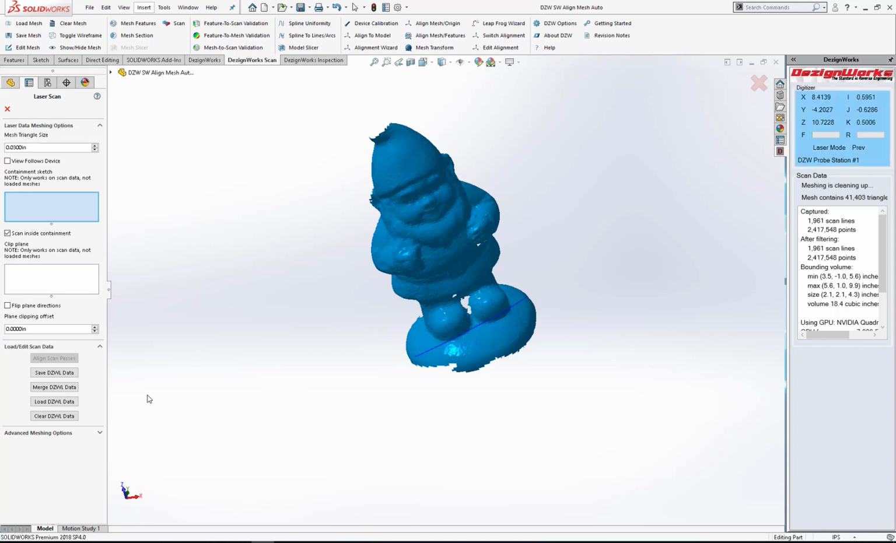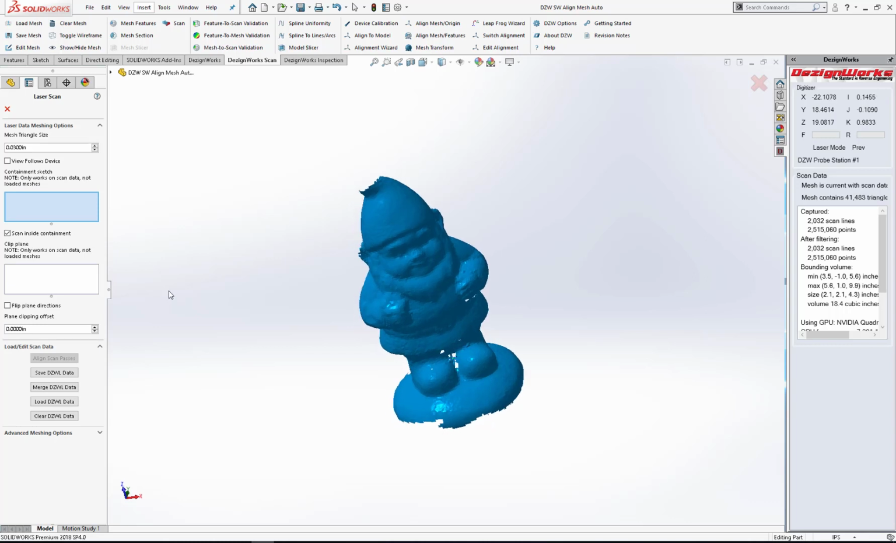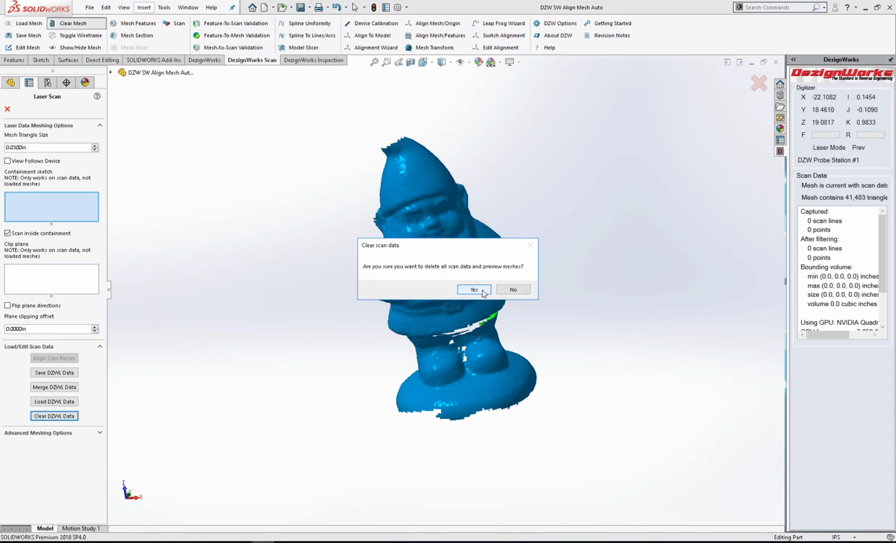Notice this part has a lot of texture on it. It actually helps the auto alignment and merging two scans. So now we're going to actually move the part. We'll save it, and we'll save the laser data, and then we'll clear it. So we're going to bump down the triangle size, and we'll save our laser data. This is the data coming directly out of the scanner. And we'll go ahead and clear it and clear the screen, and we'll move it and scan the other side of it.